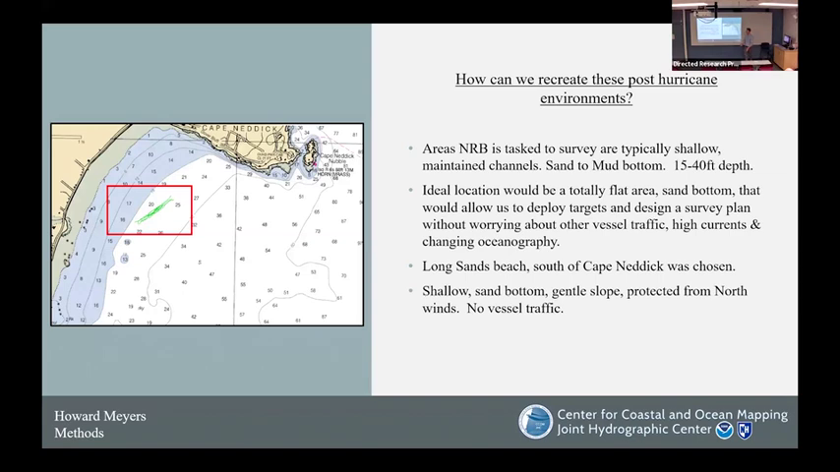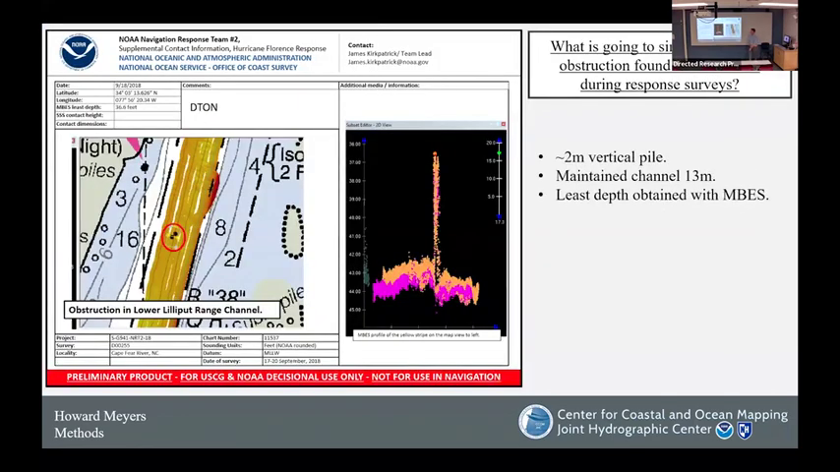So first off, how can we generate these post-hurricane environments? They're typically areas where we see shallow, maintained channels with sand and mud bottom. So this area off of Long Sands Beach was chosen: shallow sand bottom, gentle slope, protected from some north winds. What's going to simulate a typical obstruction found in the seabed?